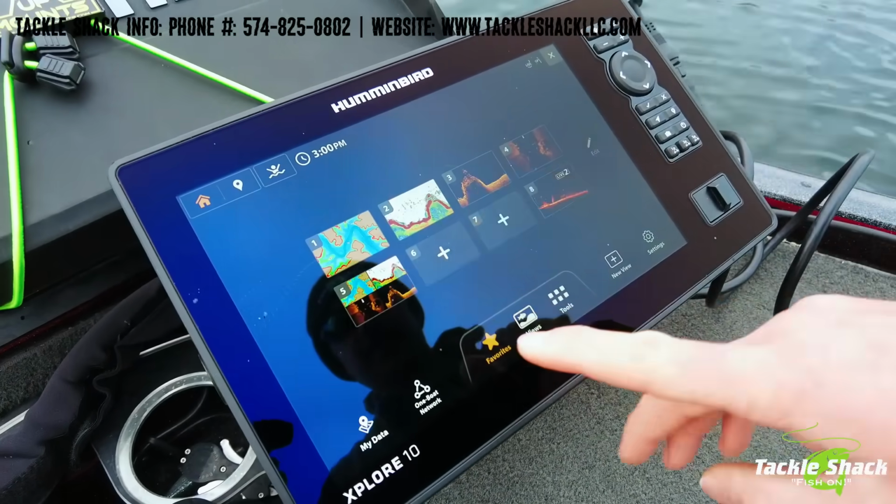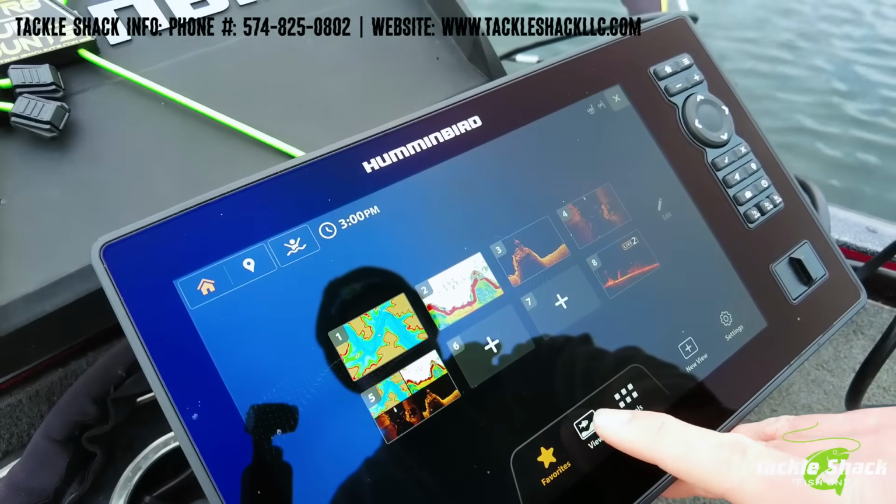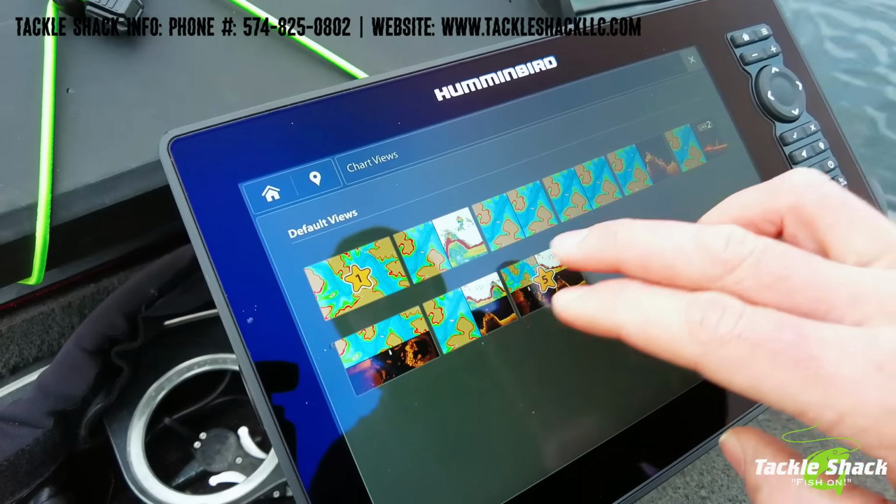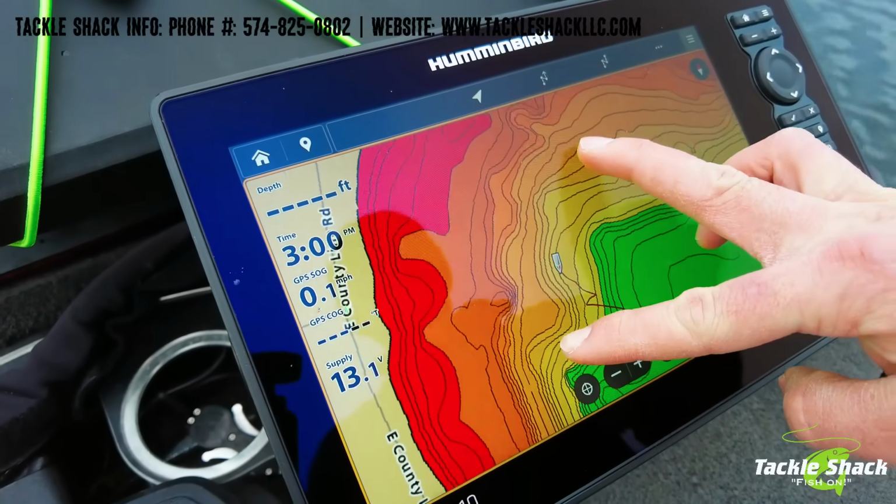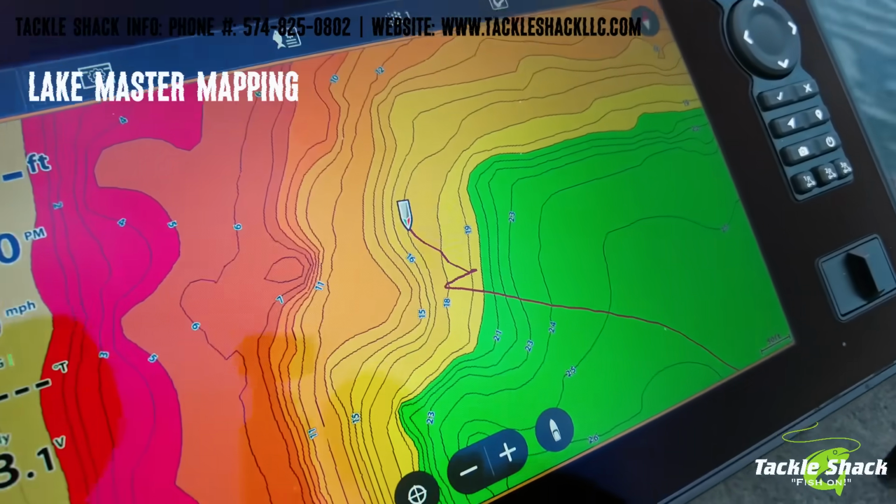We can go to views. These are favorites that you can add to and save. They do have preset buttons over here too. There's our fishing chart over here. And right there is the Lake Master mapping.